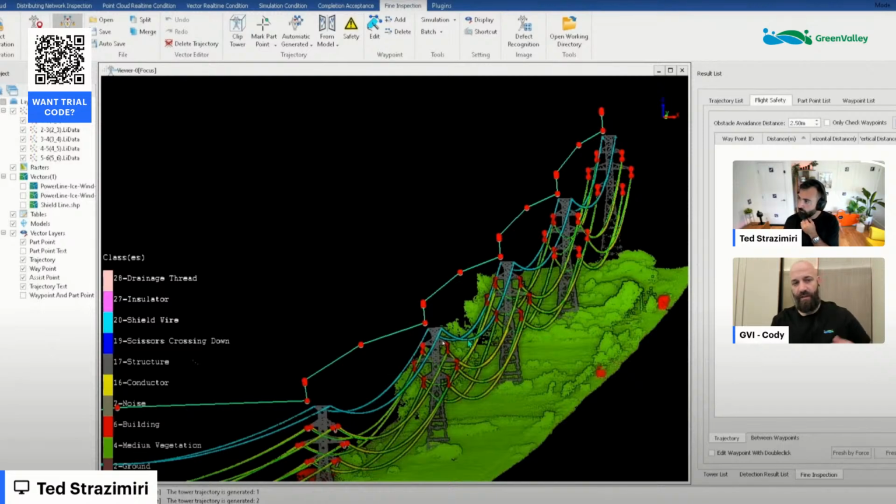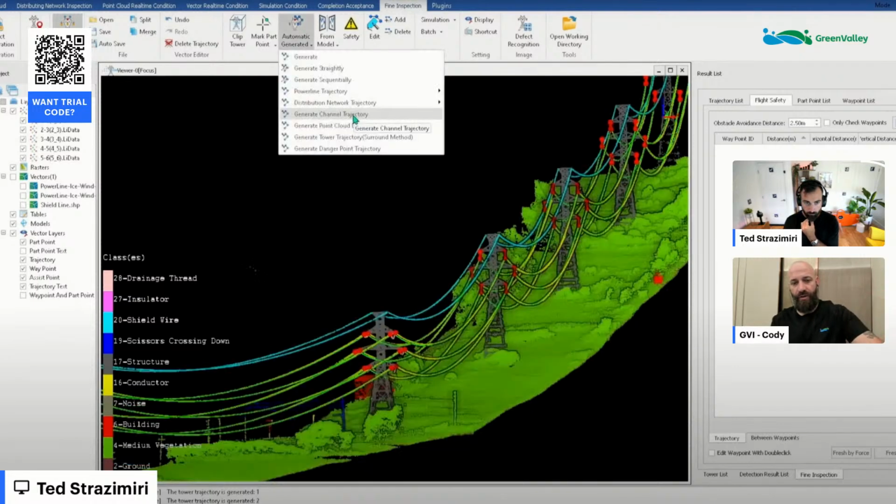Because in that setting, if you went back a little bit, you could see the list of generated trajectories. One of those is the surrounding one. So if you want to do a full surrounding trajectory, you can fully surround the trajectory of the tower itself and get a different type of scan.